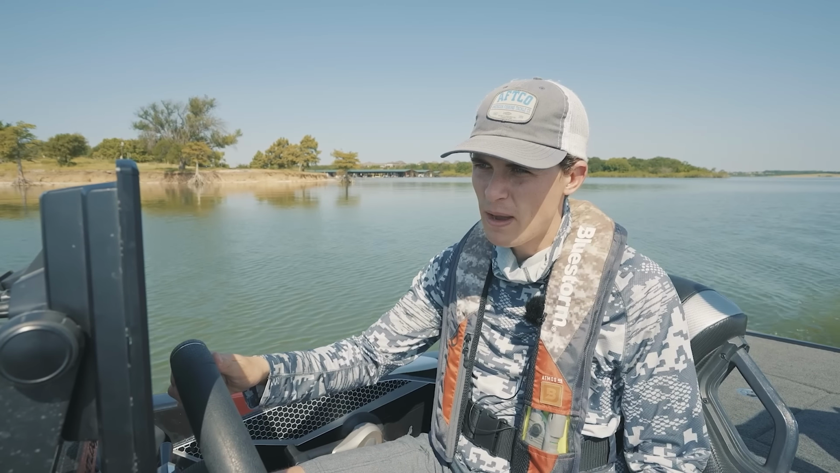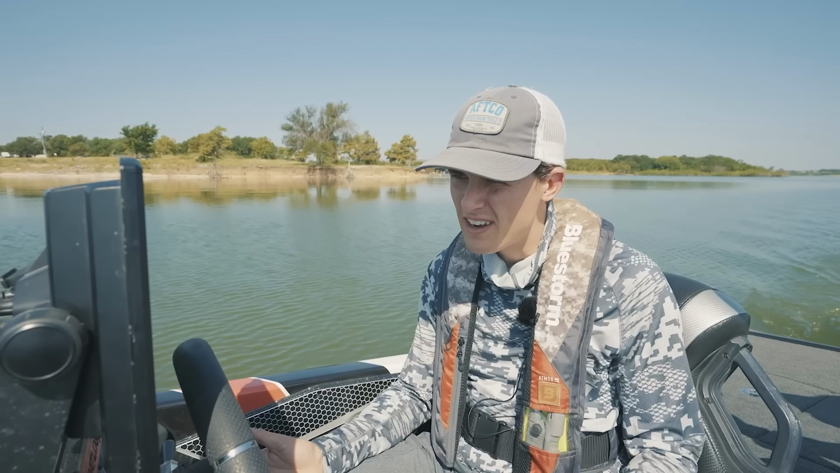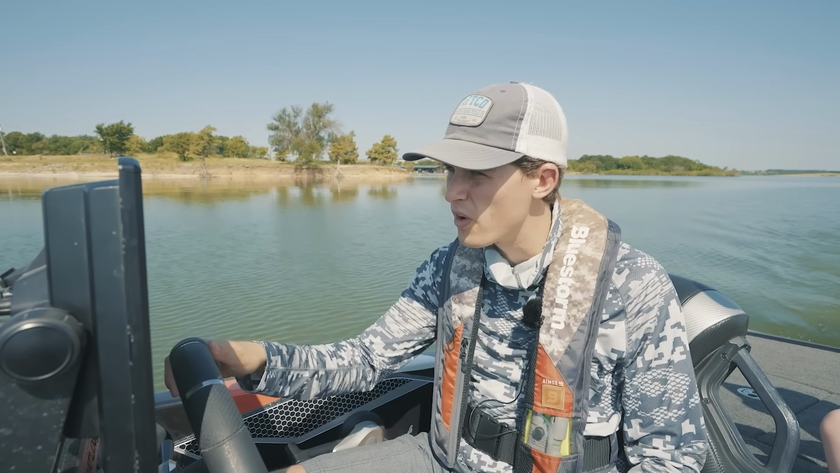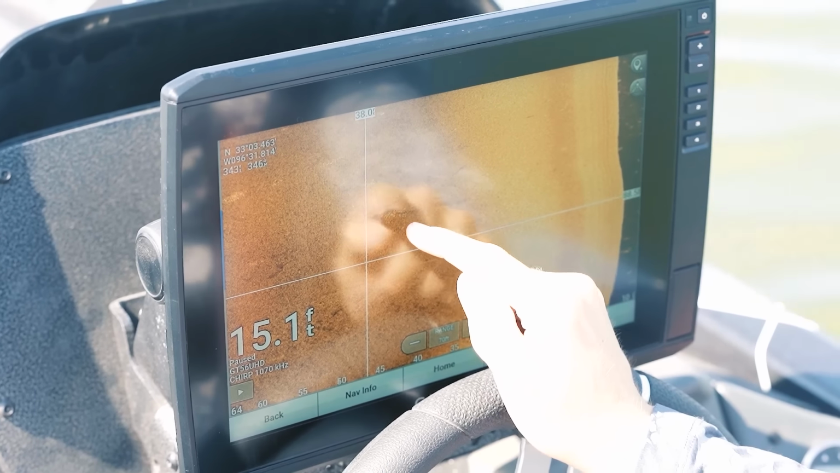Aha! That might be something out there. I see something on this side of the screen, but again, it's small enough that I don't really care for it. Saw this thing right there. It's kind of hard to see, but there's a harder white return.